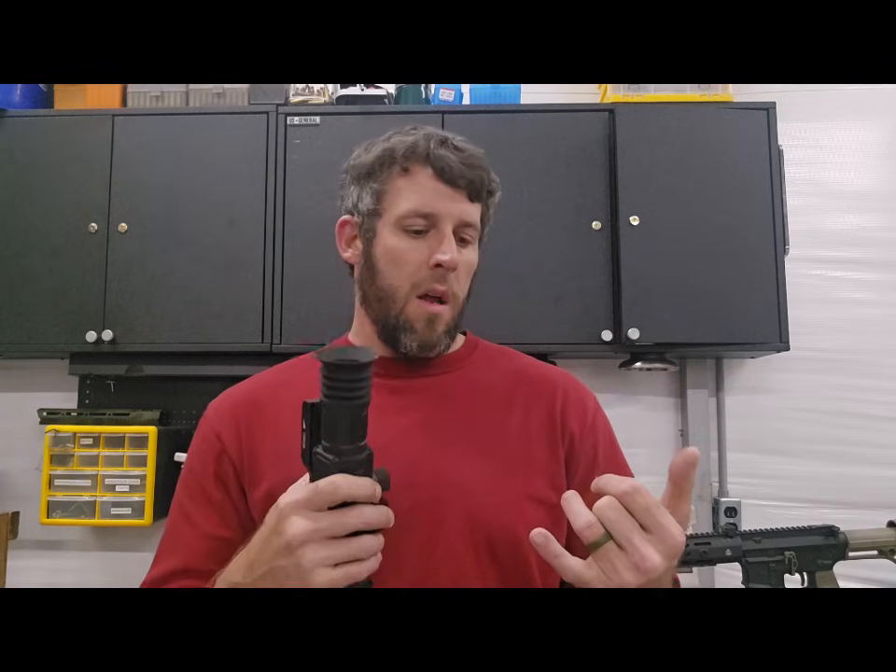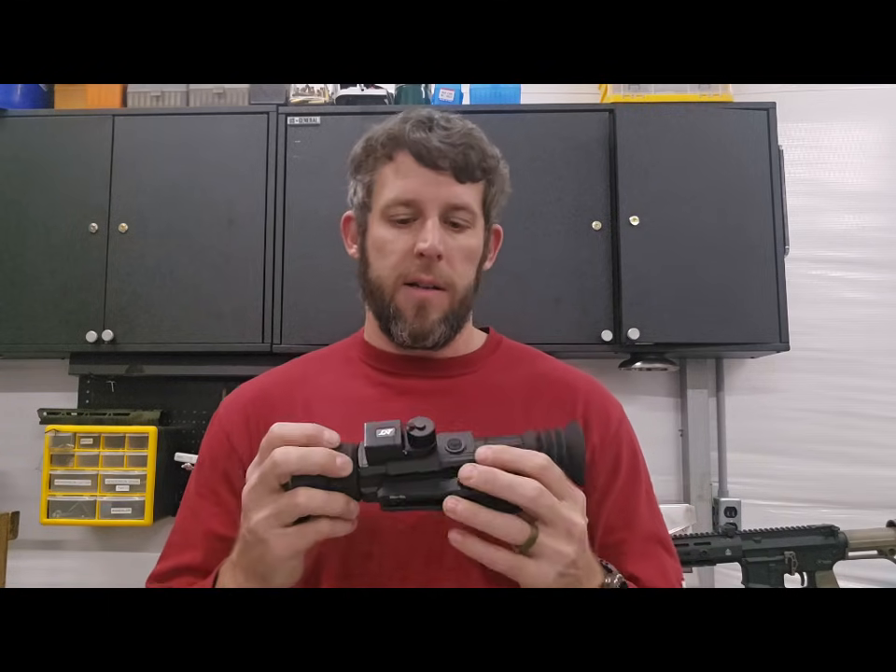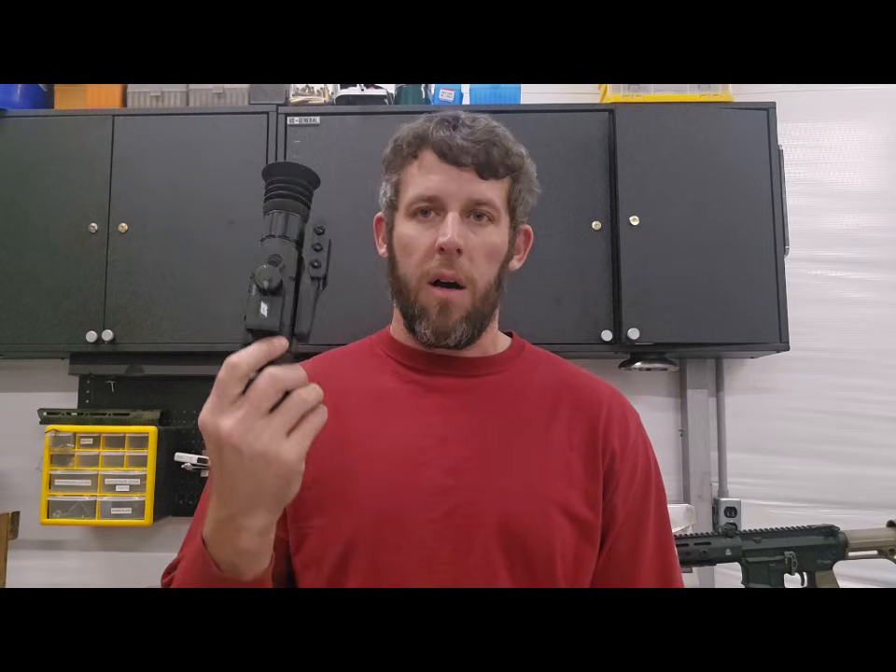Obviously, I don't dig into the spec sheets and tell you about the sensor size and the millikelvins of the sensors. You can read that. I'm trying to give you real world experience. We put these on guns, we sight them in, and we hunt 2 to 3 times a week. So that, in my opinion, means more to the users than just listing off a data sheet and assuming you know the difference between this millikelvin sensor and another millikelvin sensor, not understanding that software also plays a big part of this. Software plays a huge part of how these scopes work.